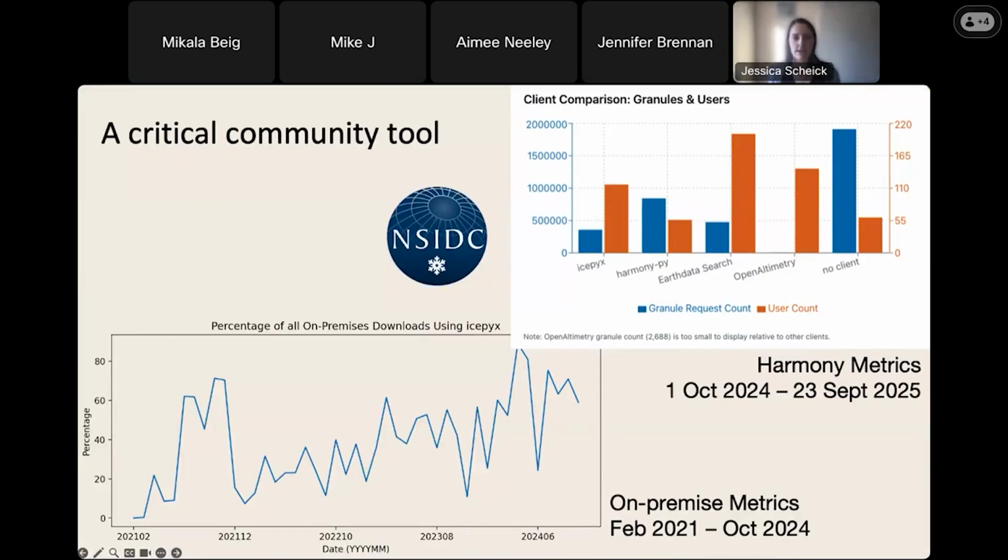And then the top right metric chart is showing in the past year, essentially, I'll say where the data is stored and how it is accessed as far as the data management side of things is concerned, changed from an on-premise server to one that was in the cloud called Harmony. And so our metrics switched from one space to the other, but you can see that even in that last year, icepyx has continued being a very important space for folks getting data.